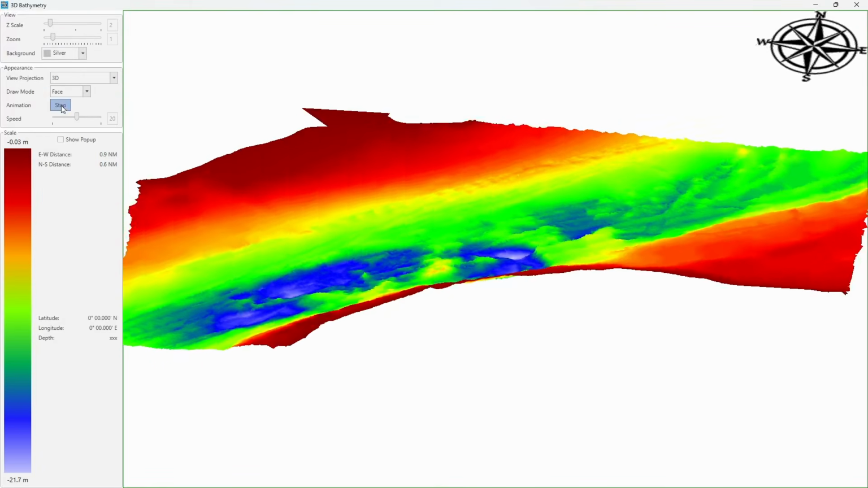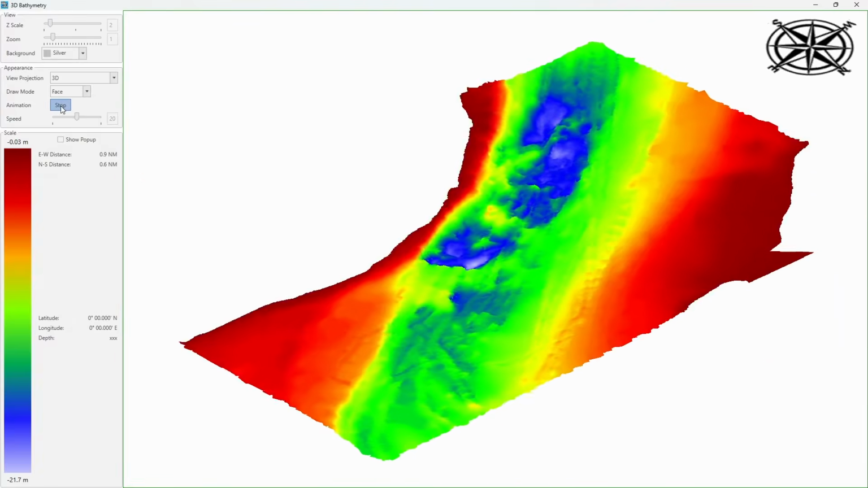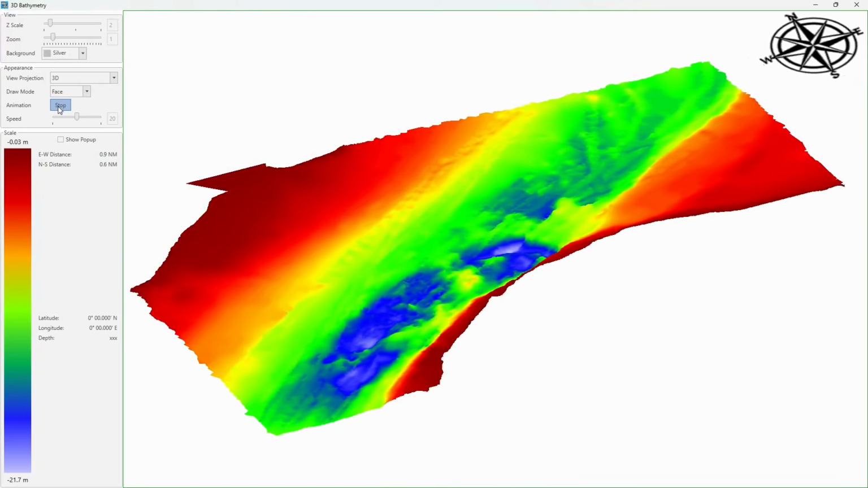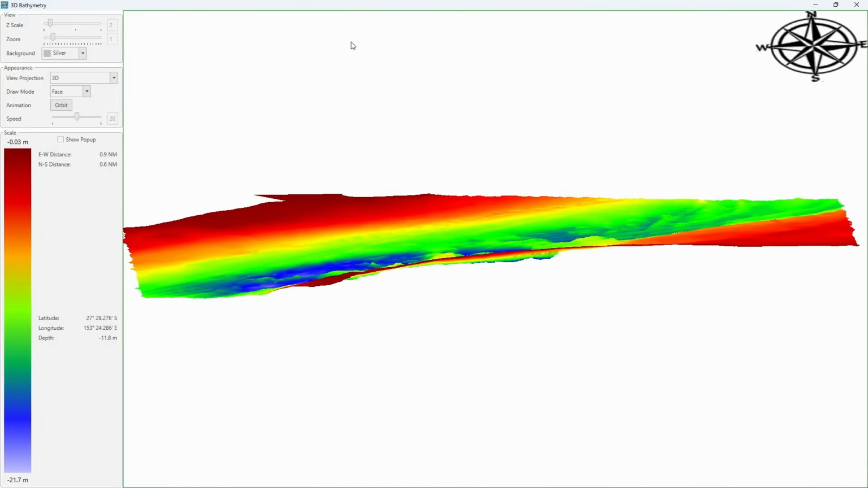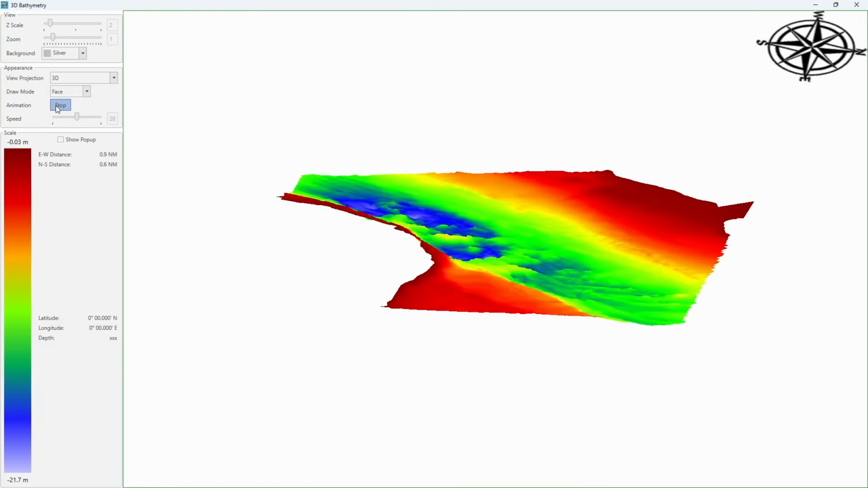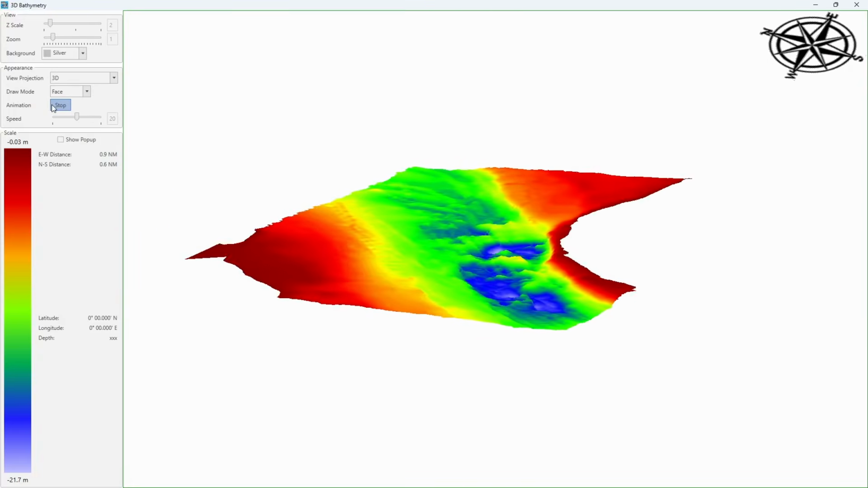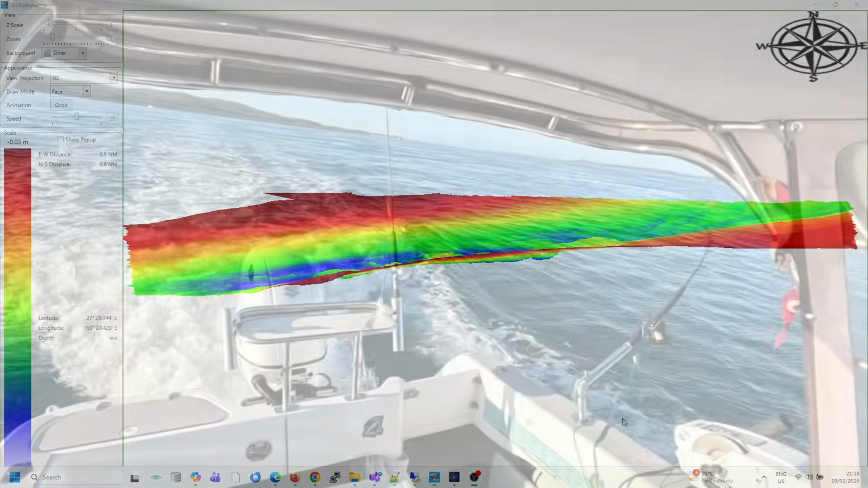Now I'll reduce the vertical exaggeration back to normal and adjust the viewing angle so you can get a truer perspective on the actual structure. The vertical exaggeration makes it easier to pick out individual bits of structure, but I find it's also useful to see it in a more real-world perspective. I think that gives me a better idea of what I'm looking at when I'm out on the water. And in case you're new to this area, I'll just also say that around Myora Light is fairly heavily fished.